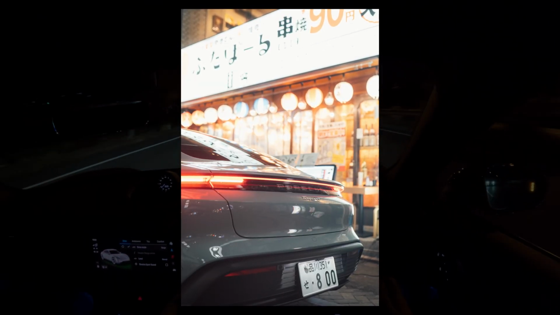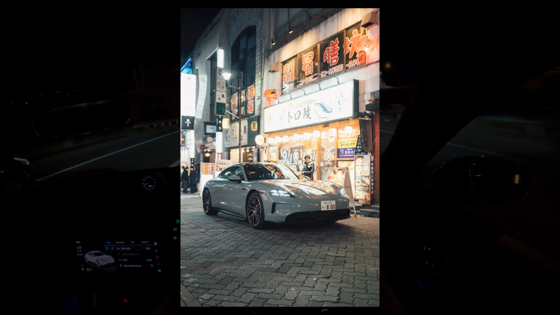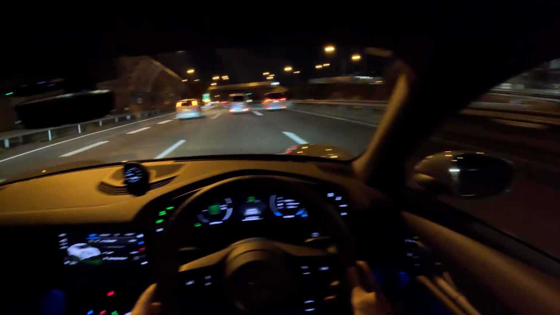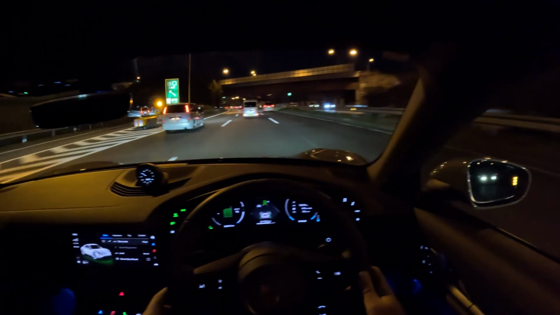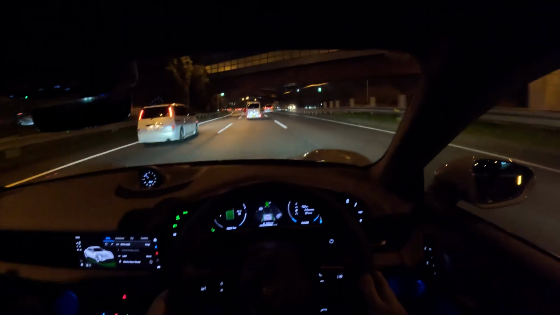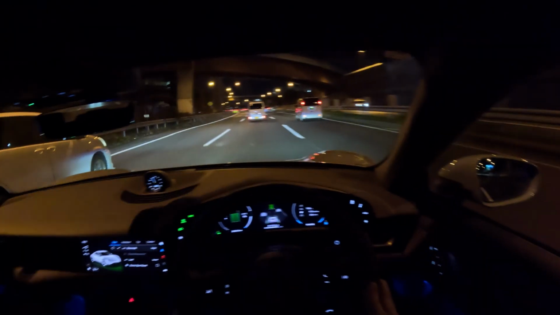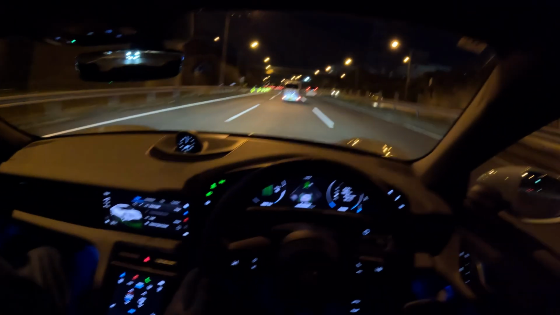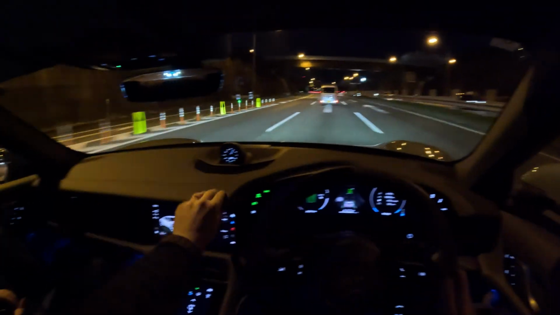Aside from the weight, I mean, they do feel very, very heavy through the corners, and especially on the brakes when you're trying to hold them down from considerable speed. You really do feel that weight coming into play. But compared to, say, a Tesla, it's so well put together. It has that Porsche quality finish. The fit and finish is amazing. The quality of materials are kind of plain, but very high quality.